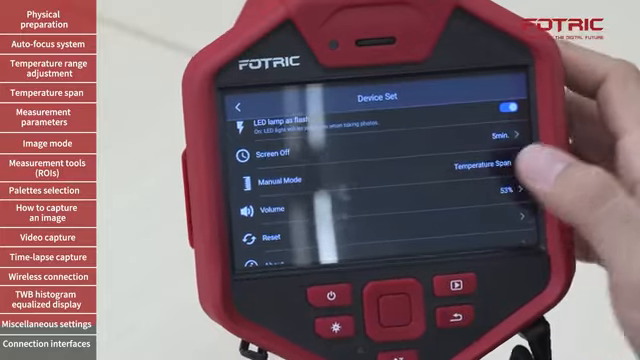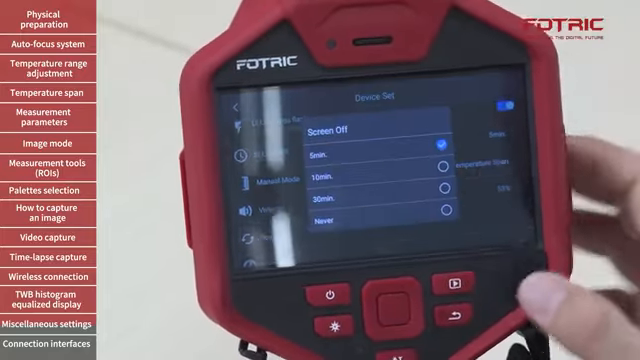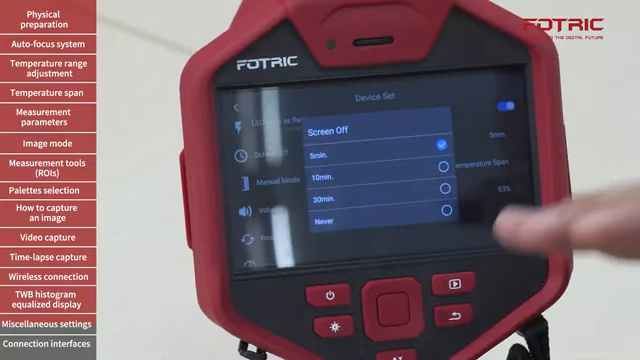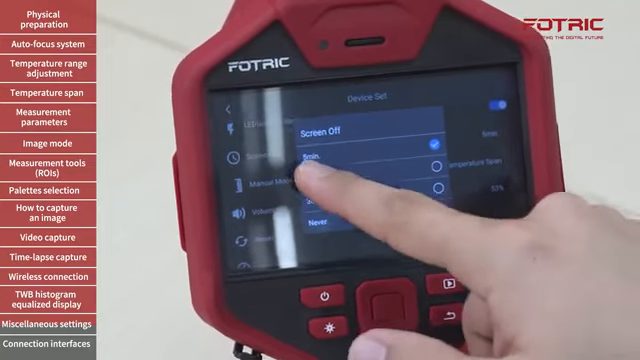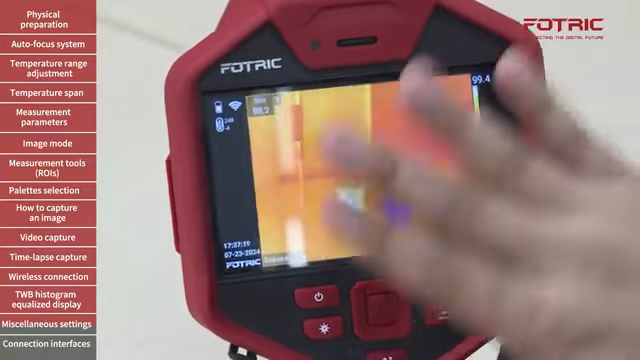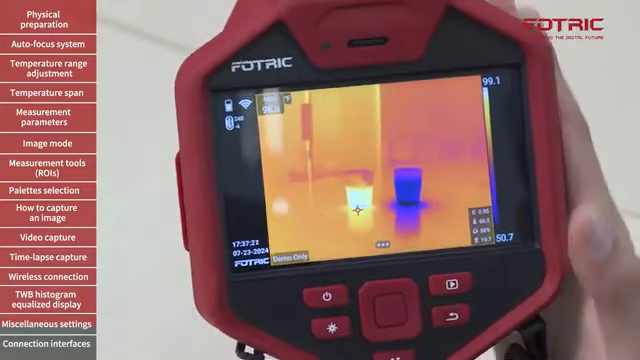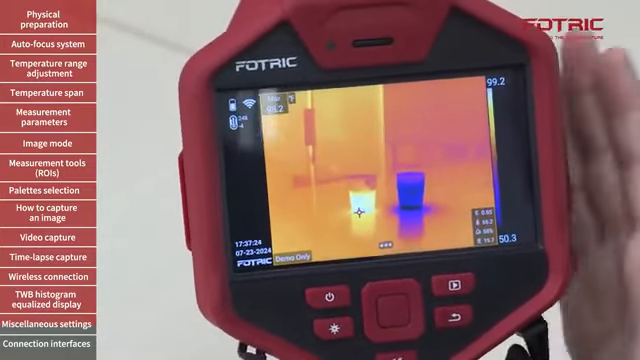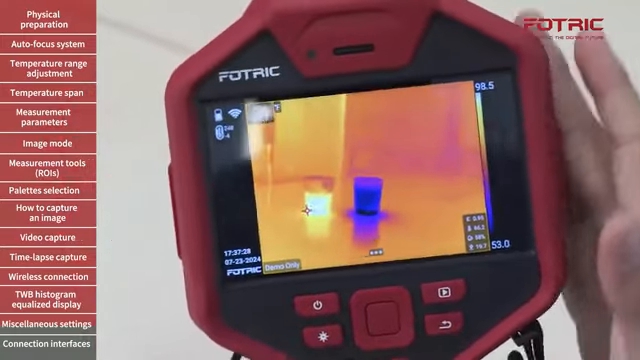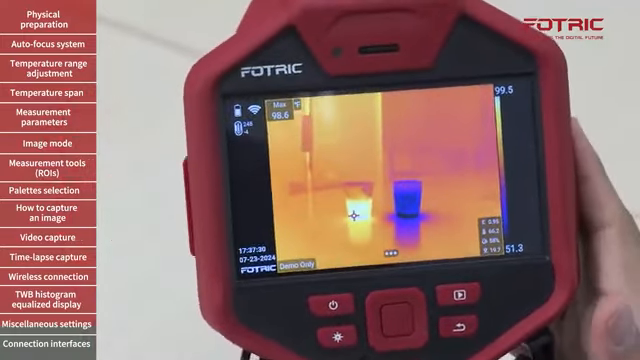The screen off feature helps the camera save battery by turning off the screen. You have to be careful on how this is used. If it says 5 minutes, it means that the screen alone will turn off, but the camera will remain on. This is to ensure that the camera keeps its internal temperature and the temperature readings remain stable.